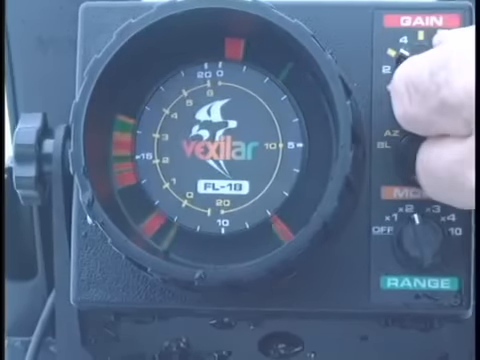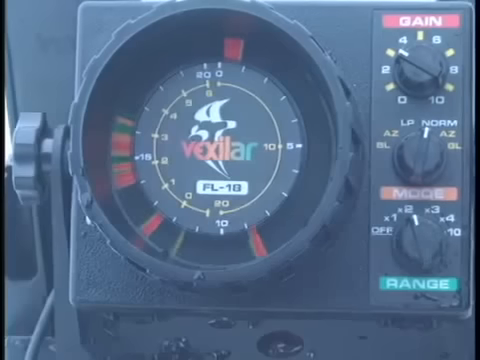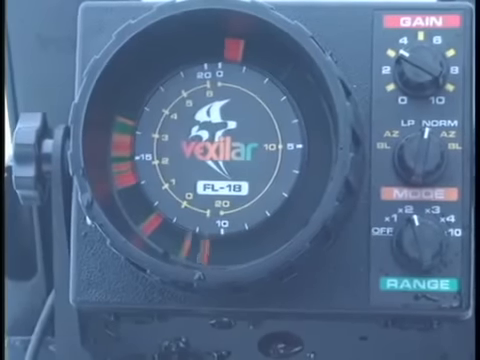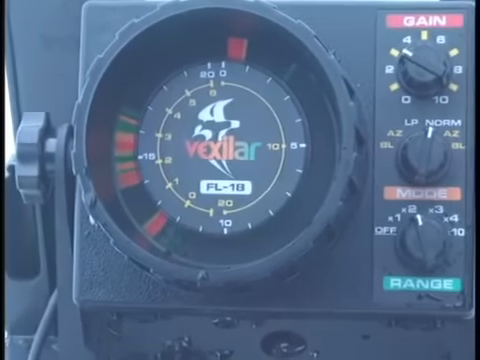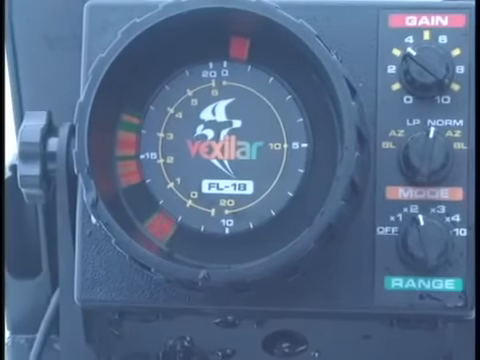I want to give it just enough gain so that I can see my lure clearly going down on the screen or on the dial. I'll get it down to the bottom. Now you'll see I have some fish down there. There's a fish kind of up off the bottom there. I've got my lure right in front of that fish.